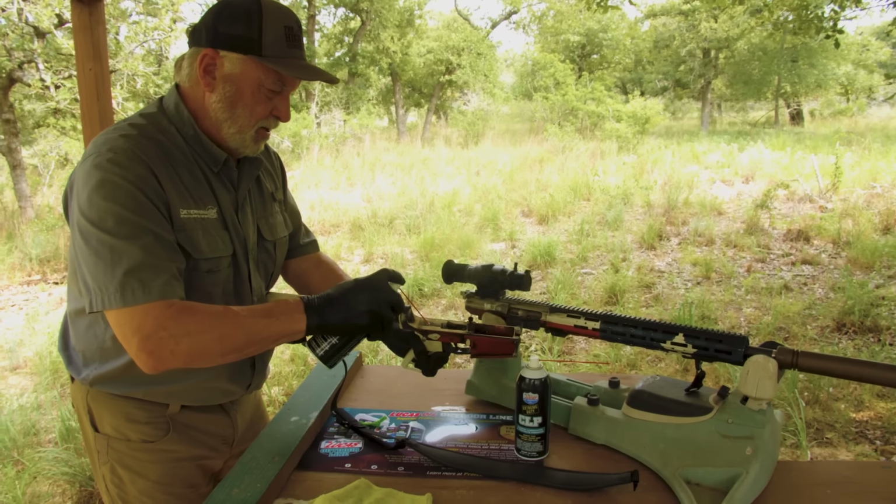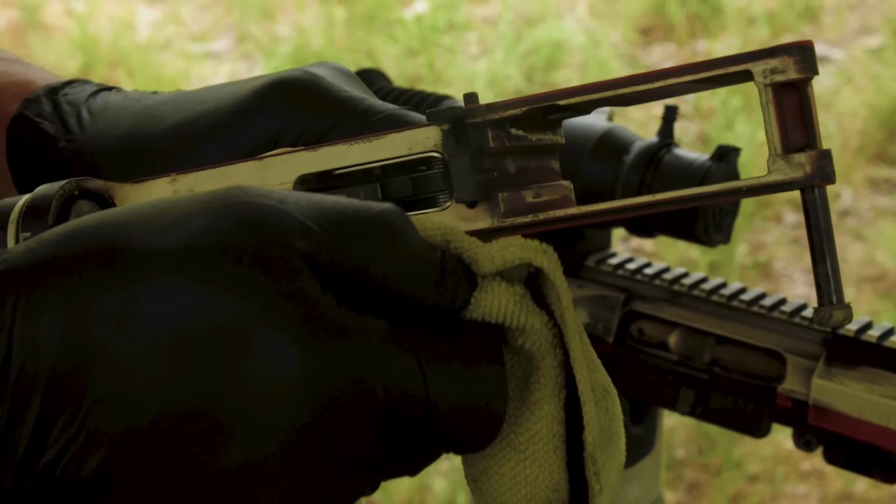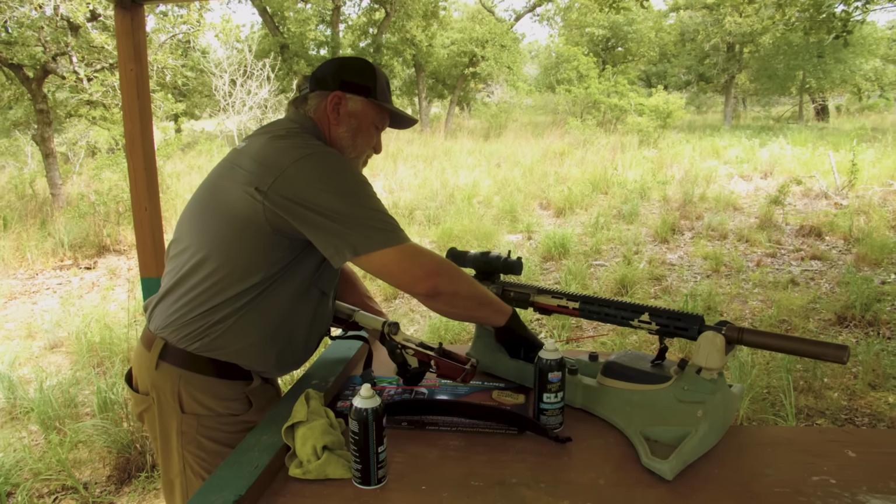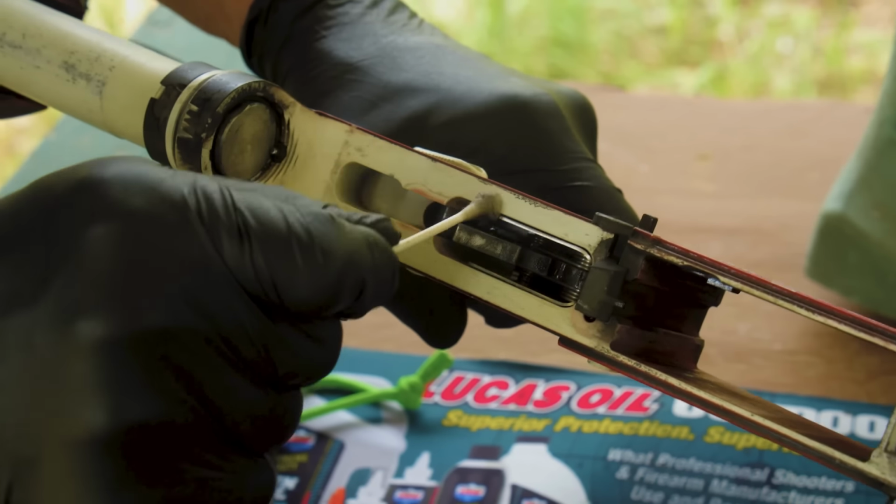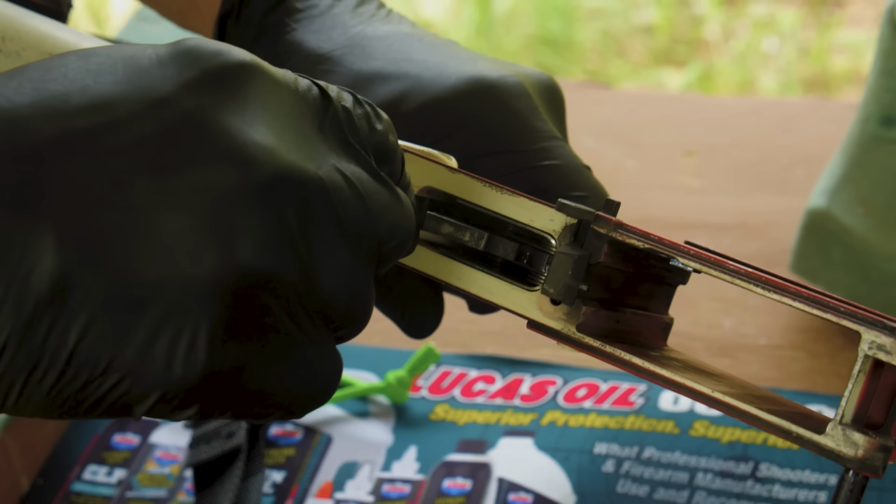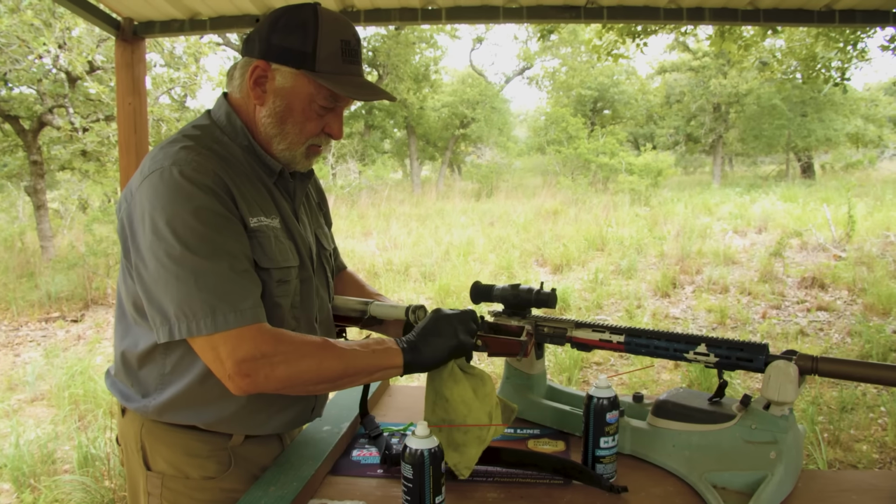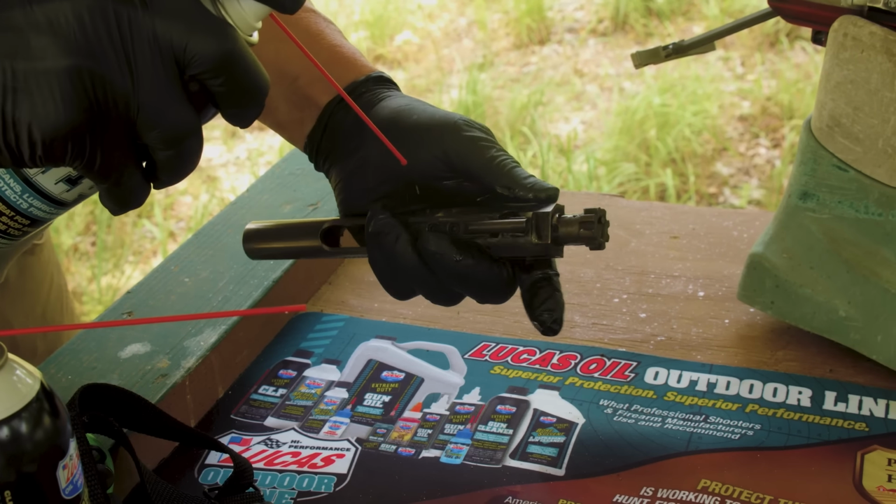I'm gonna spray it down in here. I'm gonna wipe it down and let it dry. What I like to do is take just a little bit of CLP and come in here and coat it. And look here, my secret weapon: swabs to get down in here and make sure everything is clean deep down in that trigger. Just a little bit of CLP is all I do. Then I'm gonna wipe off the excess, just like this. And I'll clean the rifle, the bolt carrier group, like I normally do.